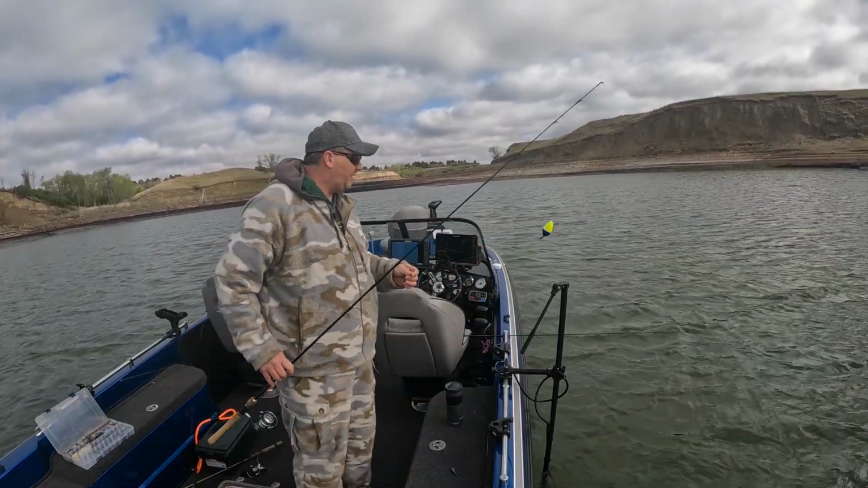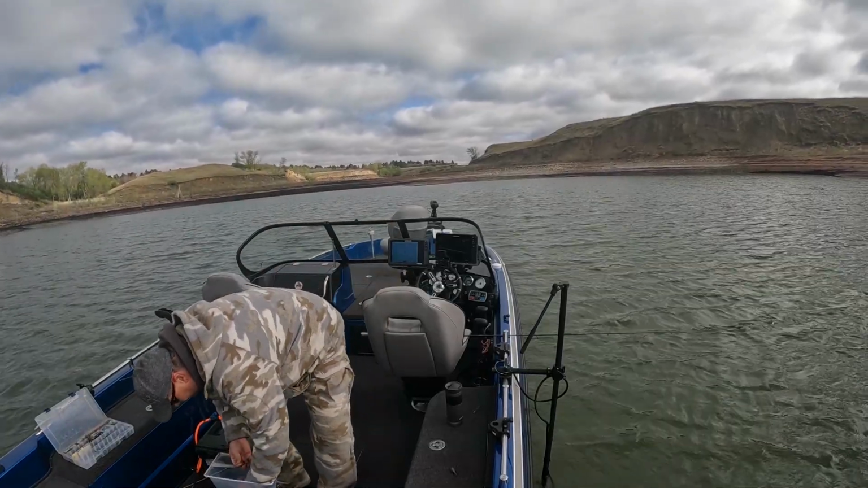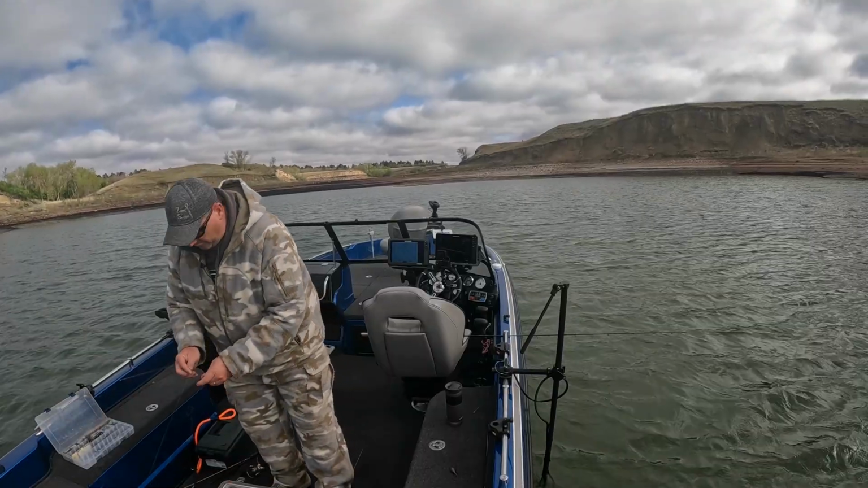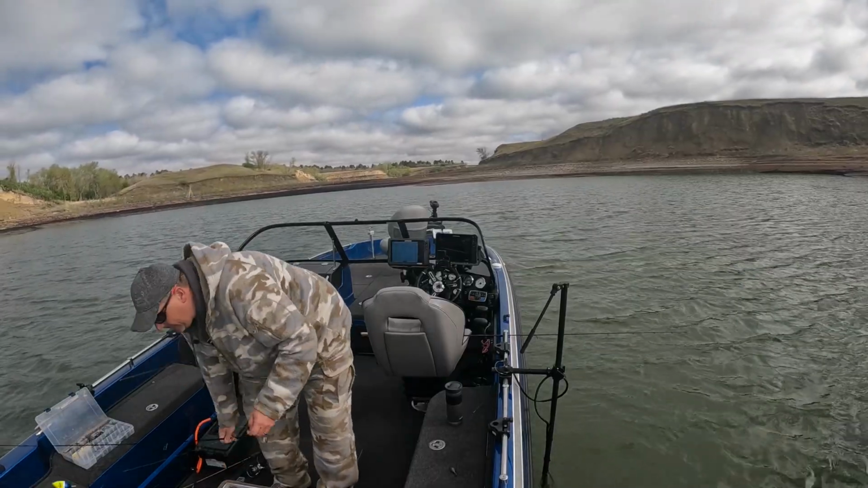That usually does really well for me when you get stained conditions. And since the water is fairly cold yet, like 48.4 degrees in here, I think, I'm not using crawlers yet. I'm using nothing but minnows.